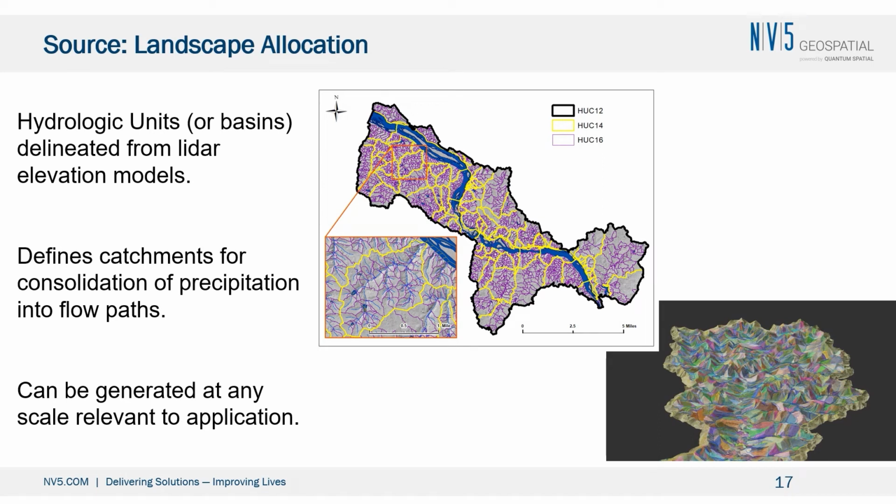This is just a representation of the hydrologic units as defined by the watershed boundary data set. So a HUC-12 is a large watershed, which is then divided up into a bunch of HUC-14s and HUC-16s, and you can see that the sheer number of these things grows exponentially as you drop in scale.